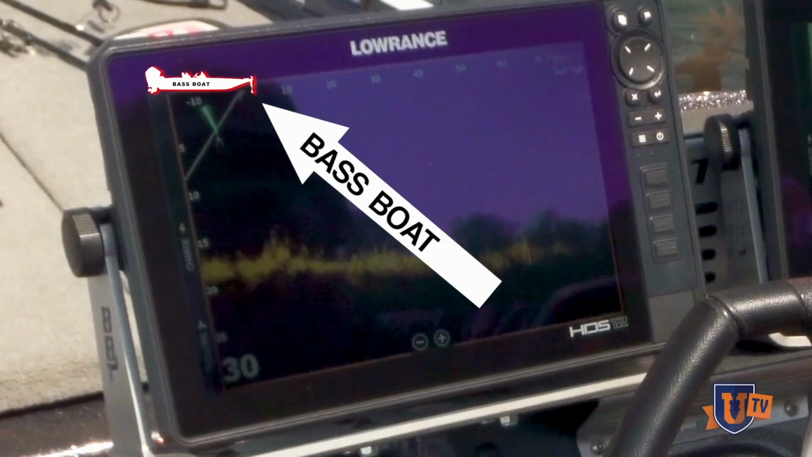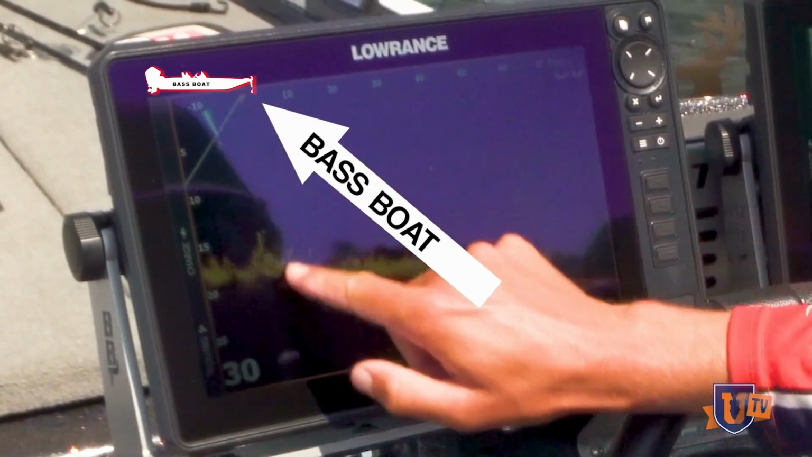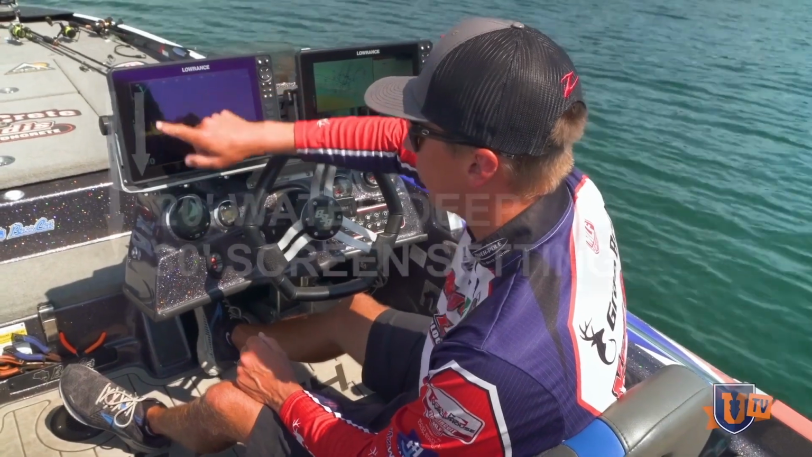We're sitting right there, and that is just straight underneath the transducer. That's under our trolling motor, and you can actually see we're in 20 foot deep.